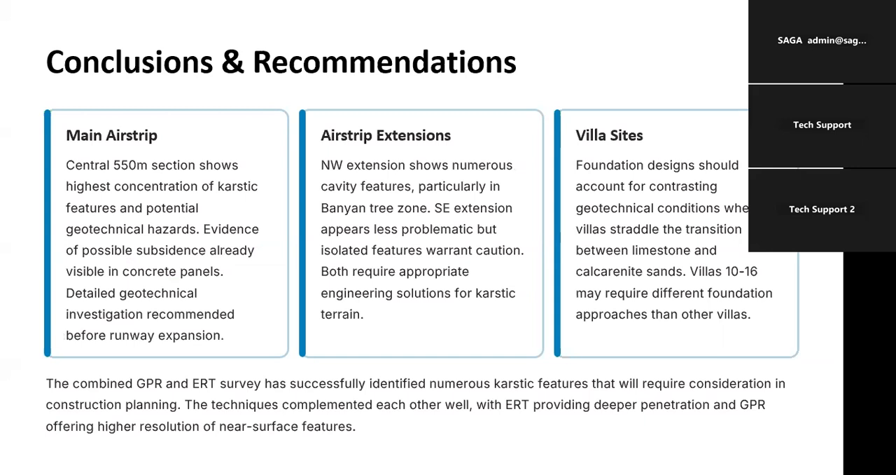The conclusions and recommendations are summarized here. I don't know if I actually want to say much more than show you that slide. Would that be appropriate? Is that good? Thank you.